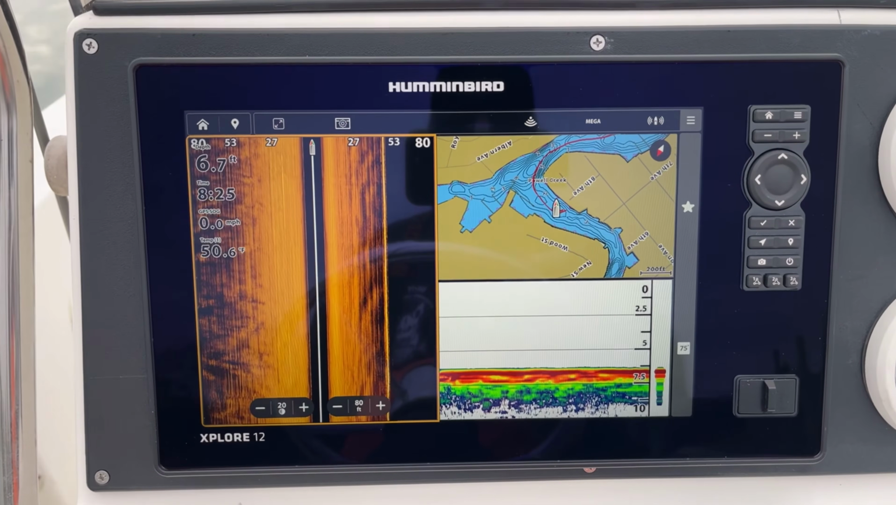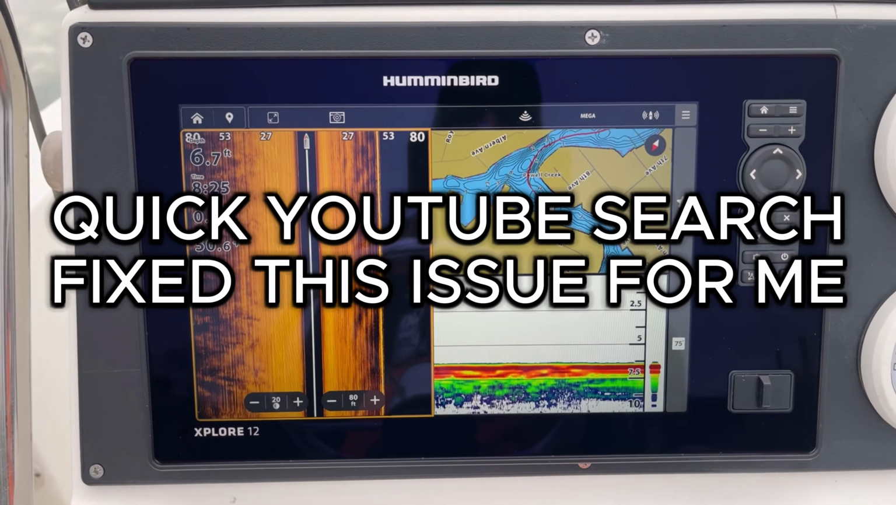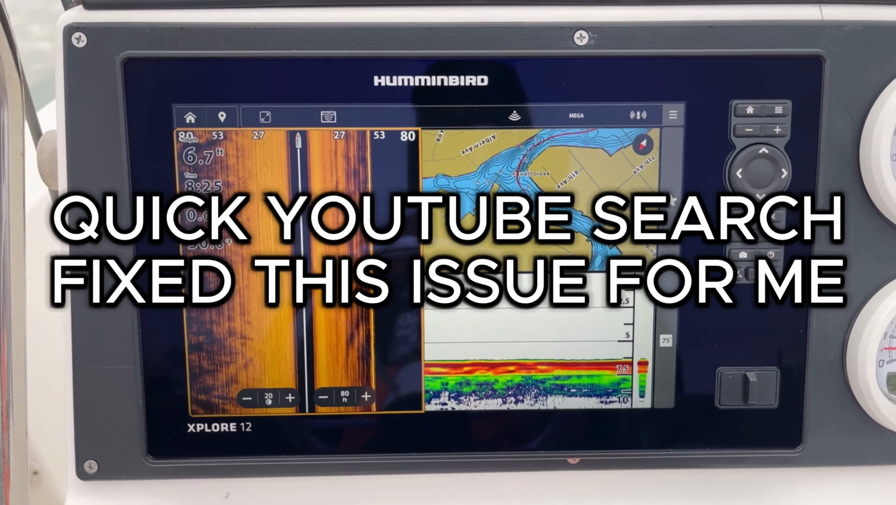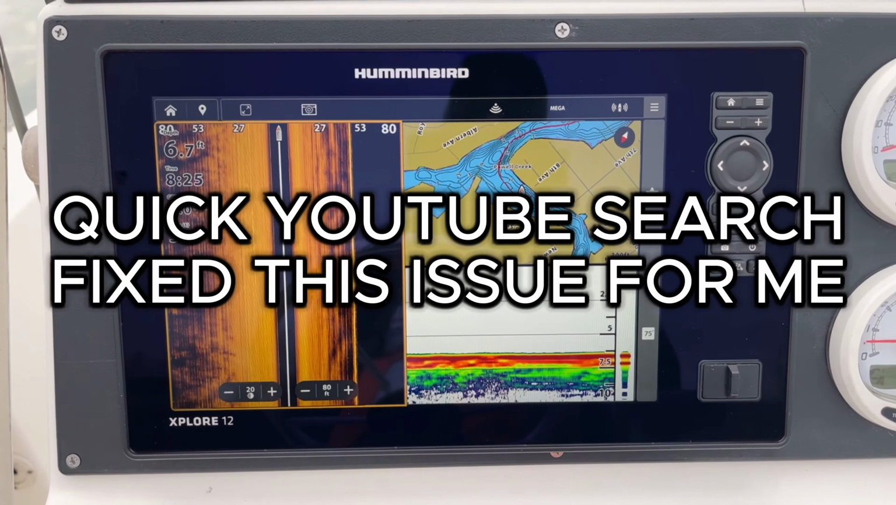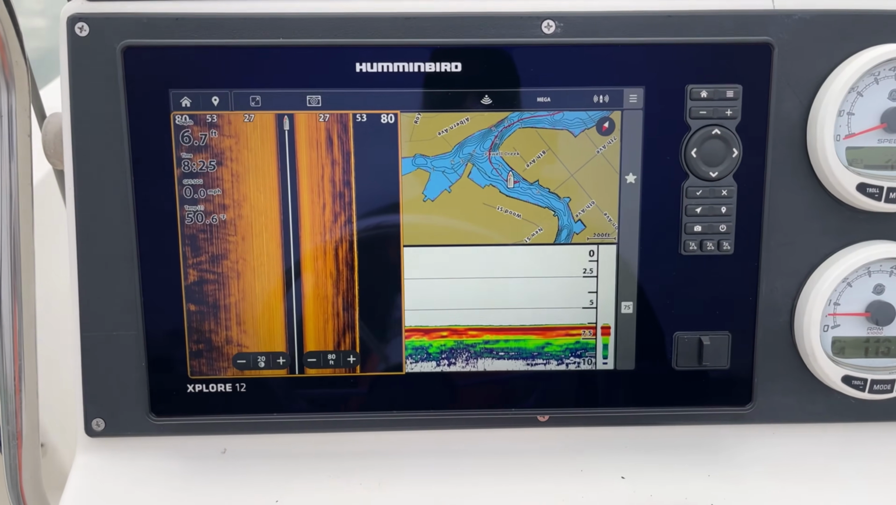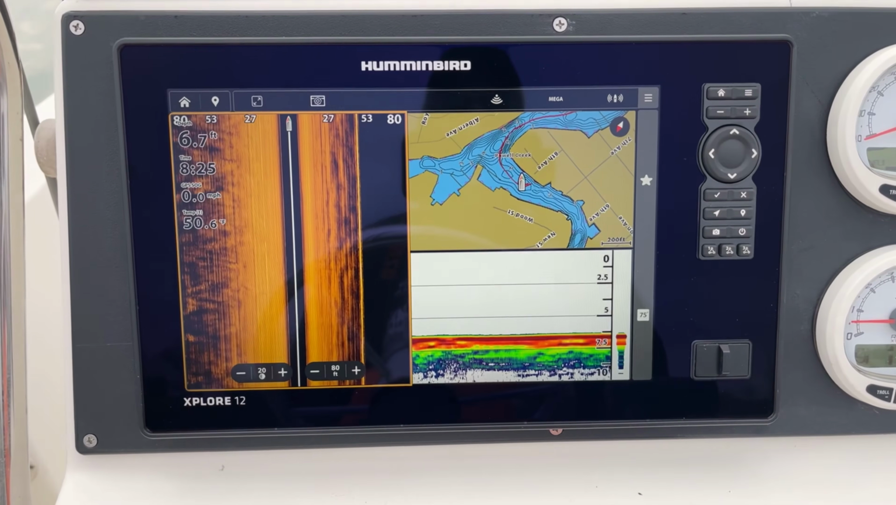This one, when you mark something, it's a little bit more bulbous, and then if you start marking too many waypoints, it just becomes cluttered. I'm going to reach out to Humminbird, see if they have a solution for it. If not, they're normally pretty responsive. They might actually, in the next upcoming update, add something to help us with that.